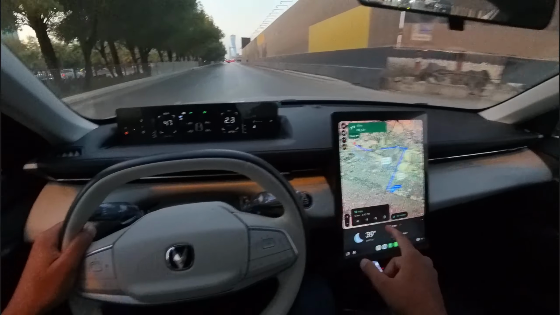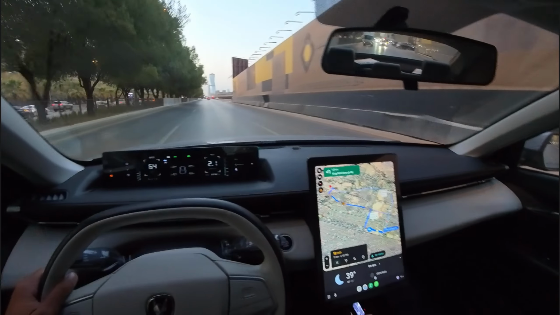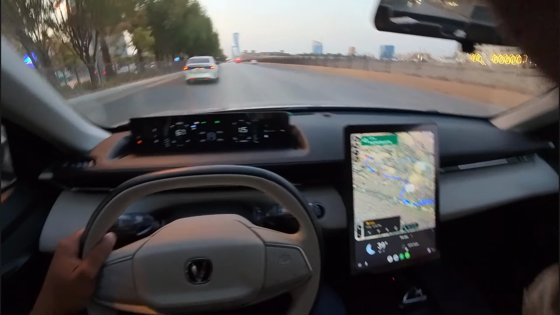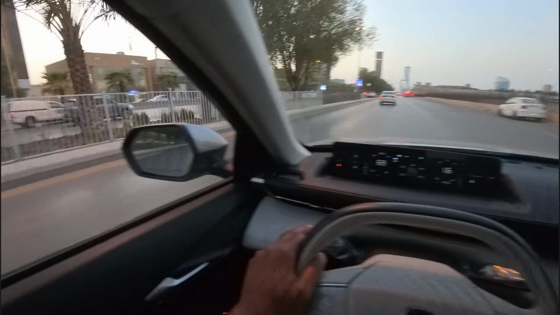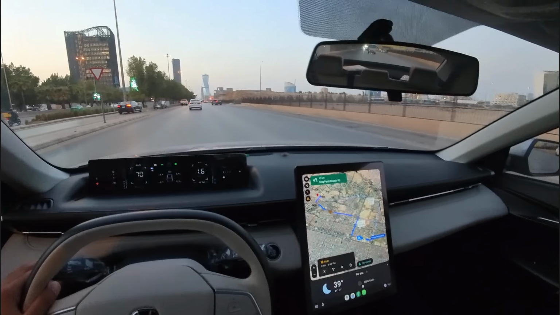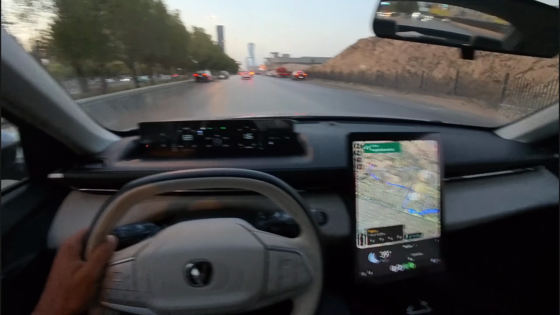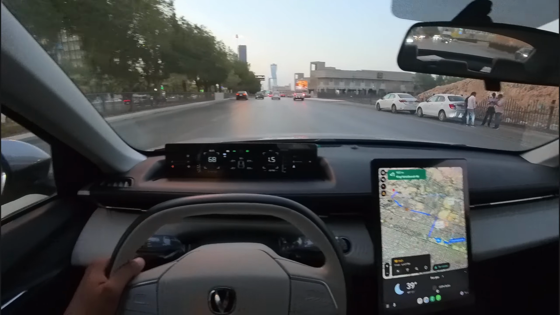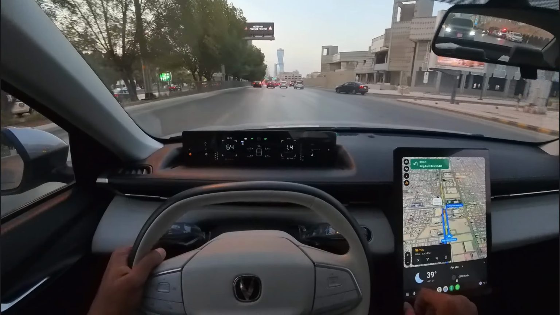This one is okay. The map is showing a different route, but I wouldn't go for that. It's actually longer and the time saving is only just 2 minutes or something, but I'll opt for the shorter one. So these are the evening scenes. Now we will take a U-turn up ahead.